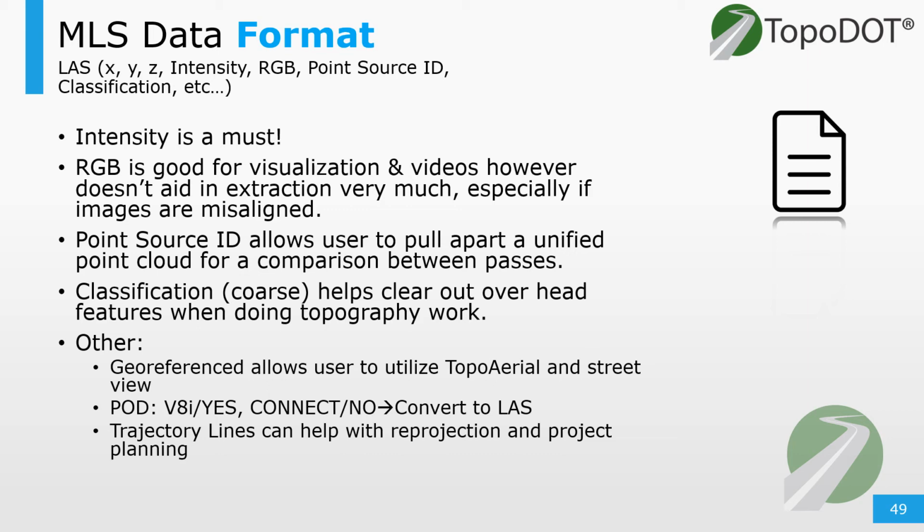And a rough classification helps clear out all the overhead data, especially when you're just working on topography. You don't want any trees or power lines in your line of sight. Or you can reverse this strategy: if you're just working on distribution lines, you can clear out the ground.